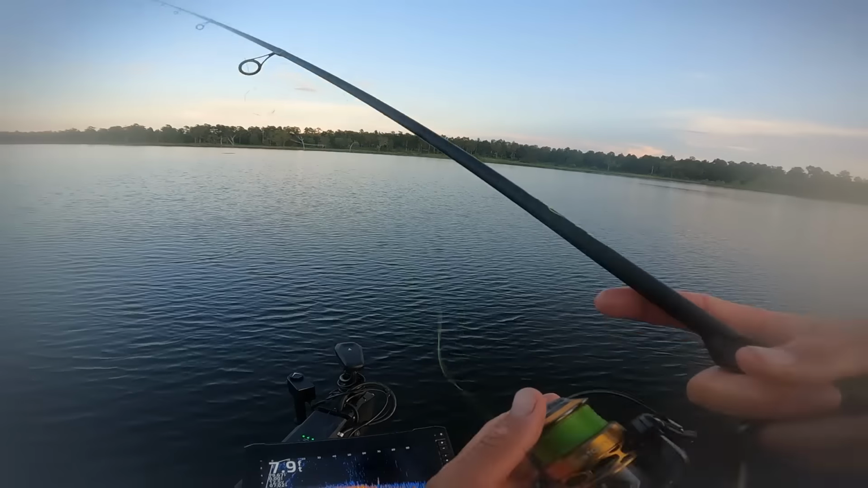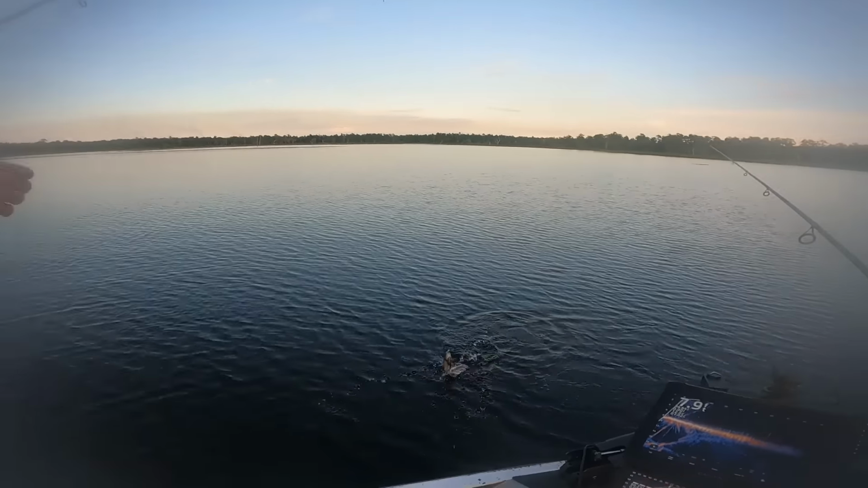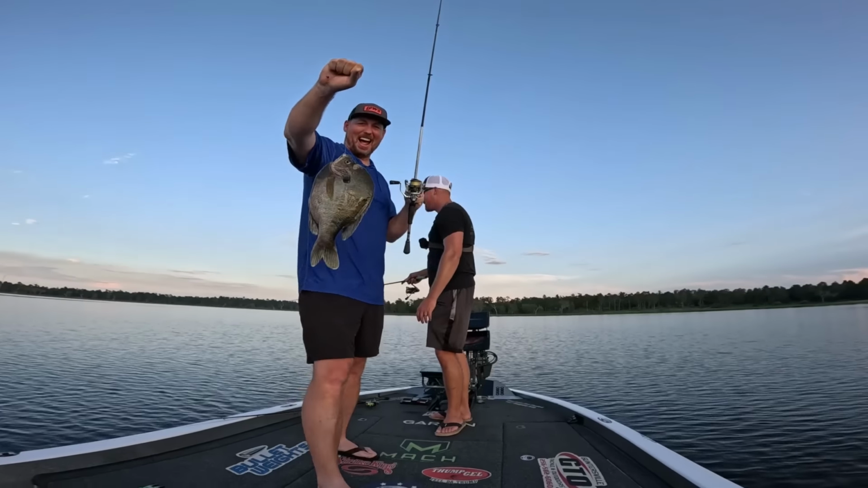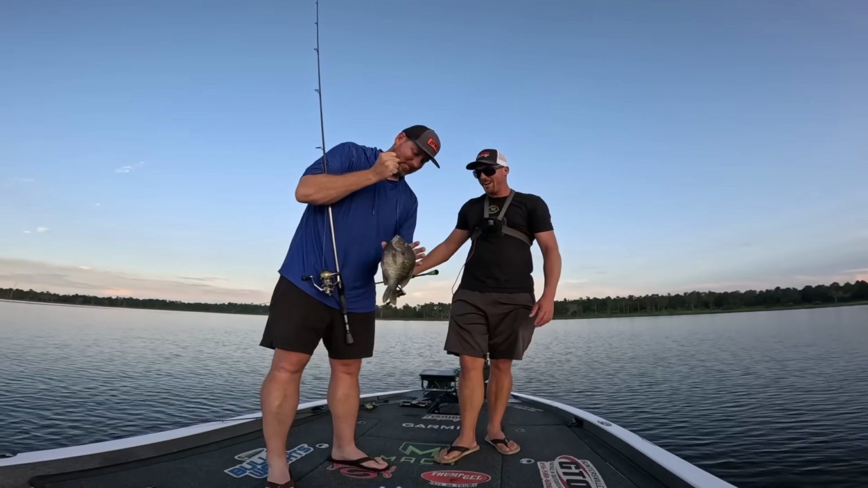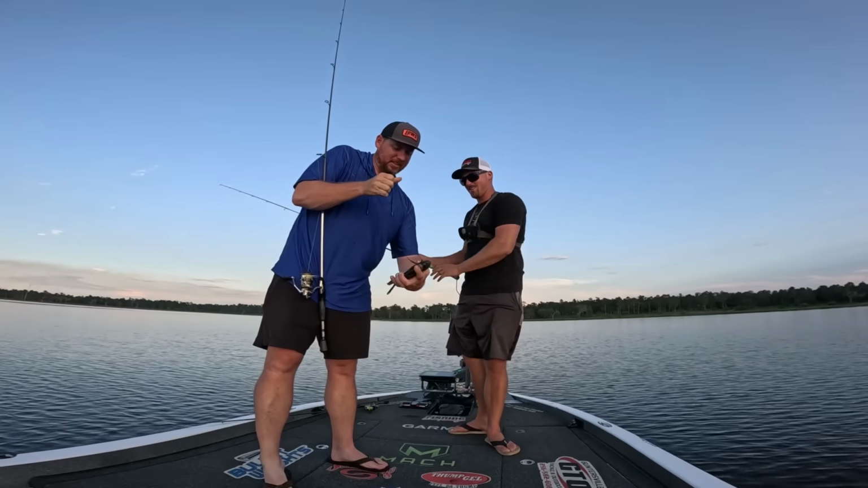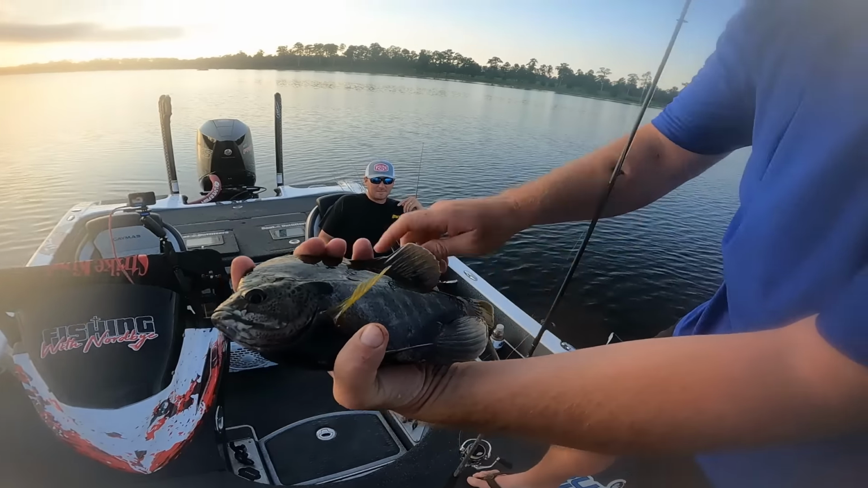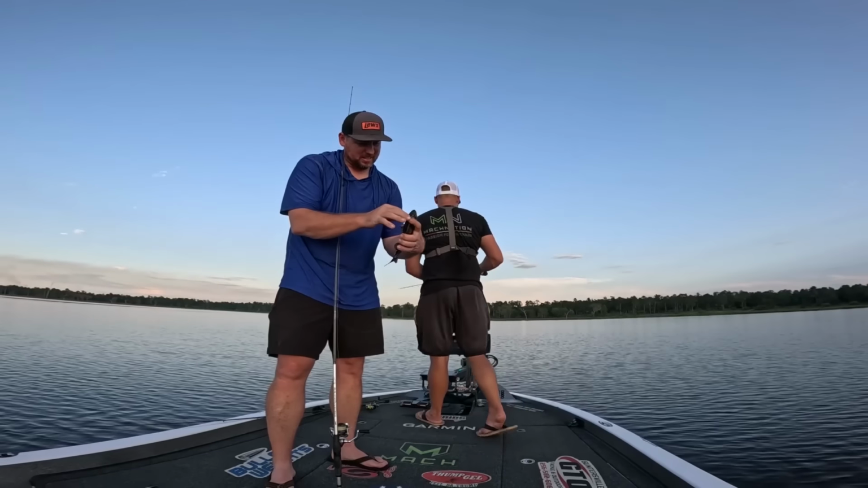Get us a giant. Oh my gosh. Wow, that's the big one of the day. Oh my, that is a tank. What? Look at that thing. Do you see that? Look at the back on it. It might be more wide, like bottom to top, than it is long. Look at that, that's insane. Gosh, that's pretty. Wow, that is pretty. That's so big.